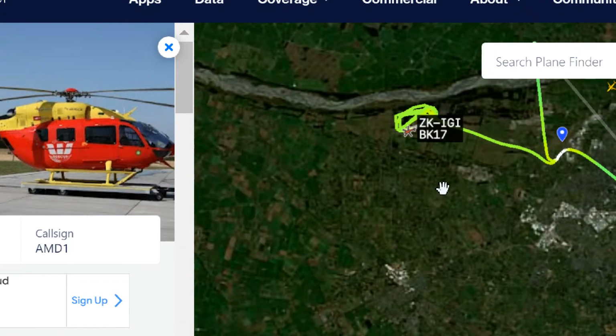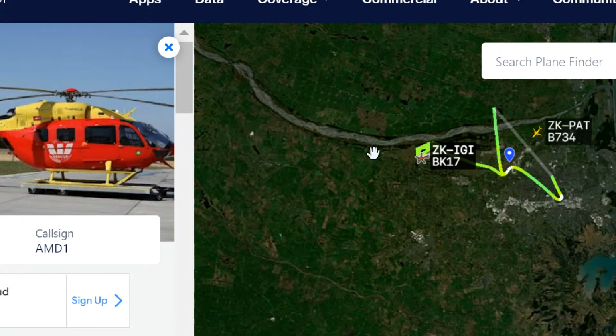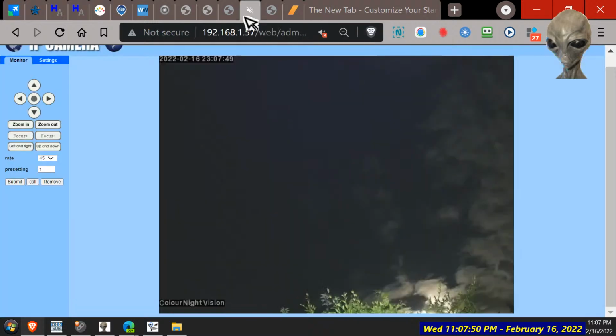There we go. Yep. And they get a lot of accidents on that one. They do a lot of jet boating up and down it. So we know that's the moon. We know that's the airport over there. There's not much doing.